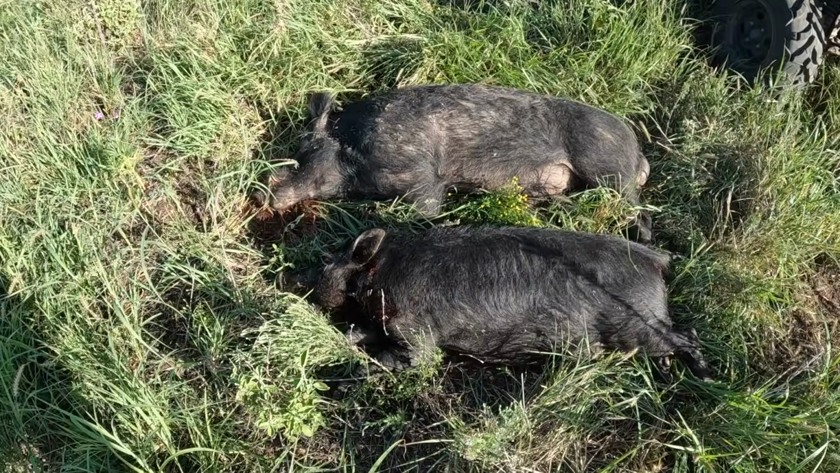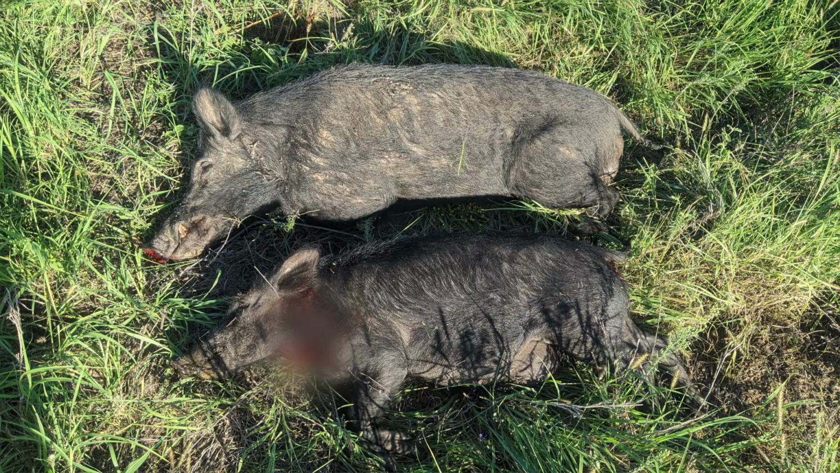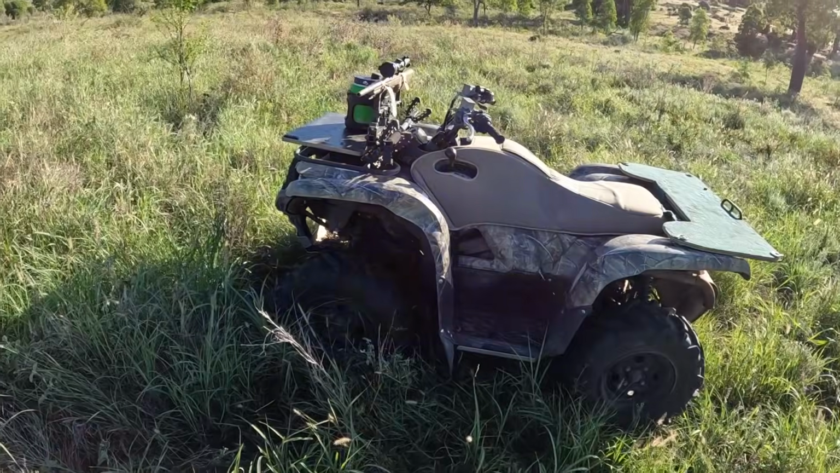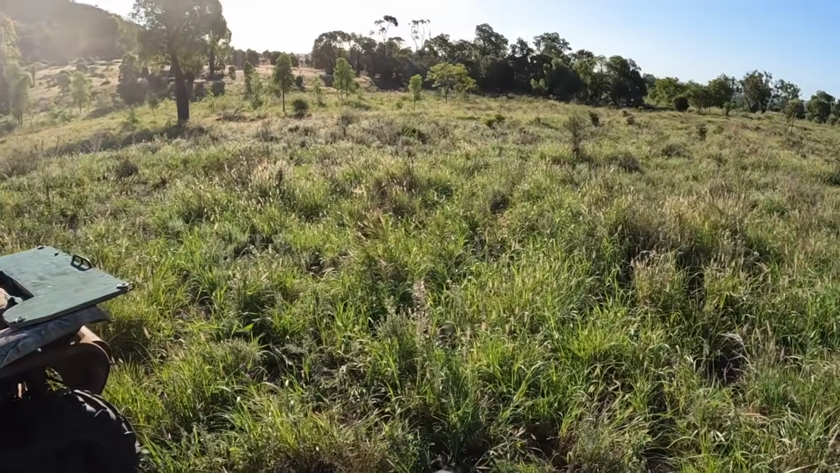Yeah, he's a fair lump of a pig, that fella. He's got a lot of good size to him. Anyway, I'll go down and see if I can find that other one quick, and then I've got to keep mustering. The cattle are all going the right direction at the moment.